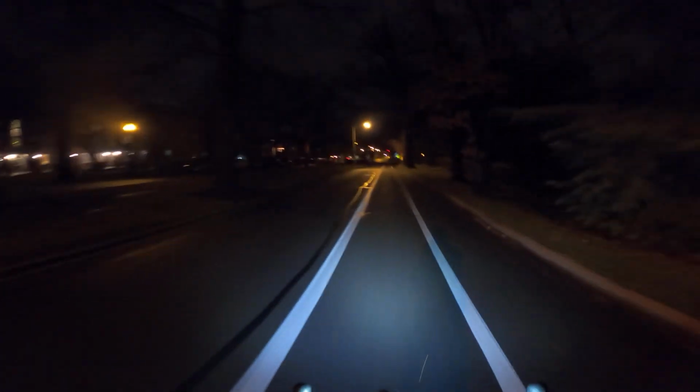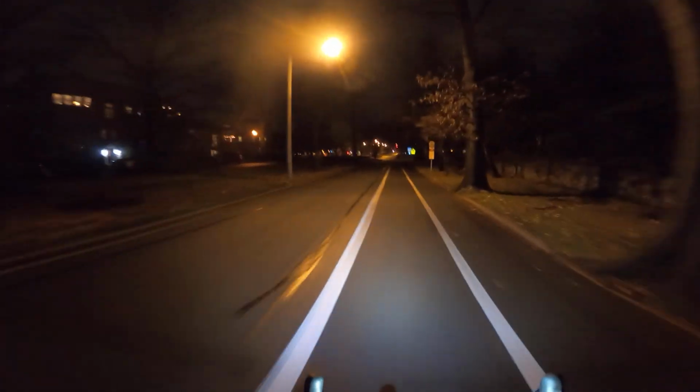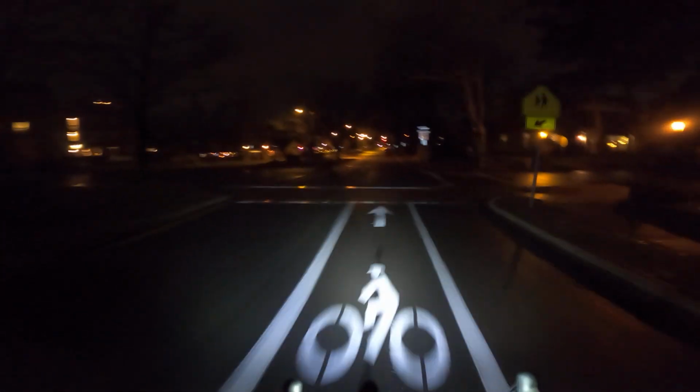Many of these buildings don't have it though, because they're multi-family apartment complexes and whatnot. So unless the owners of the apartment buildings decide to put lights up, nobody puts lights up on the outside of the building, at least.